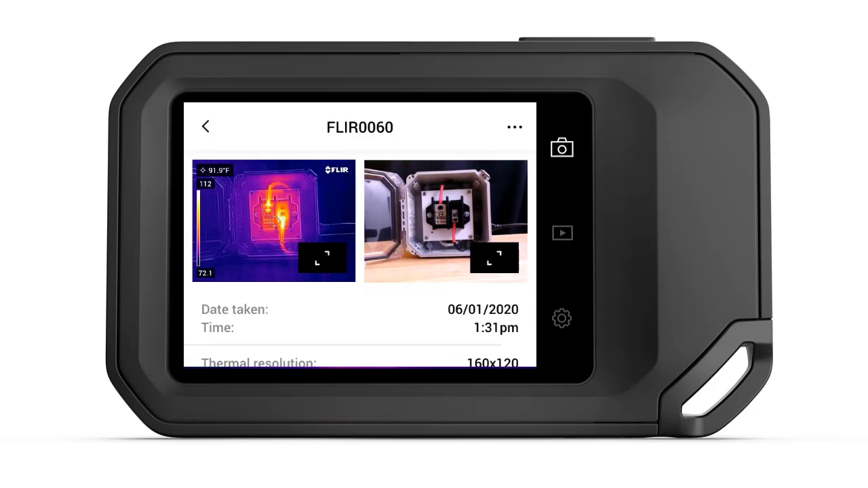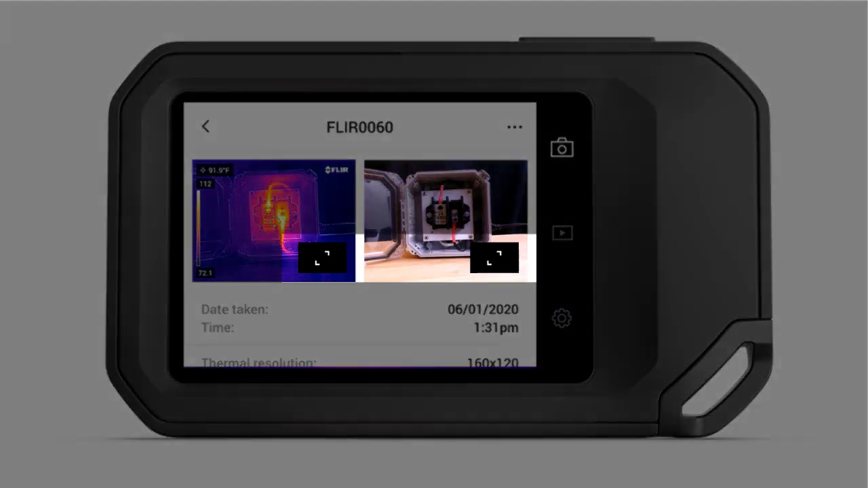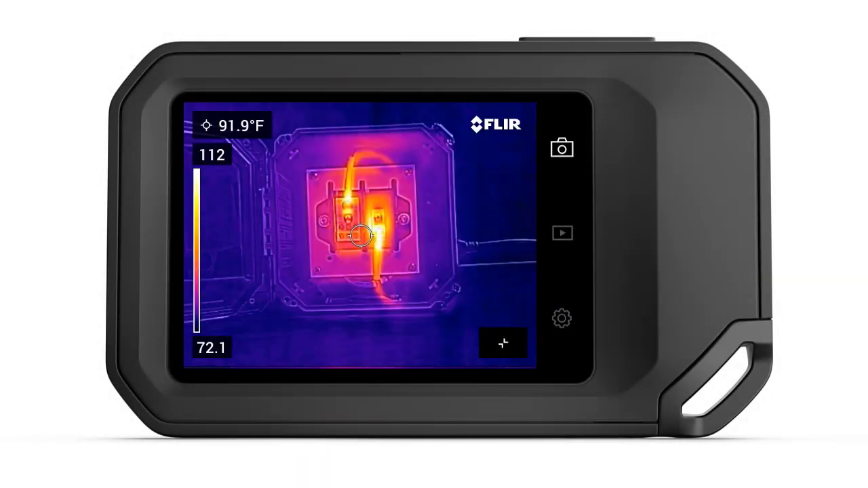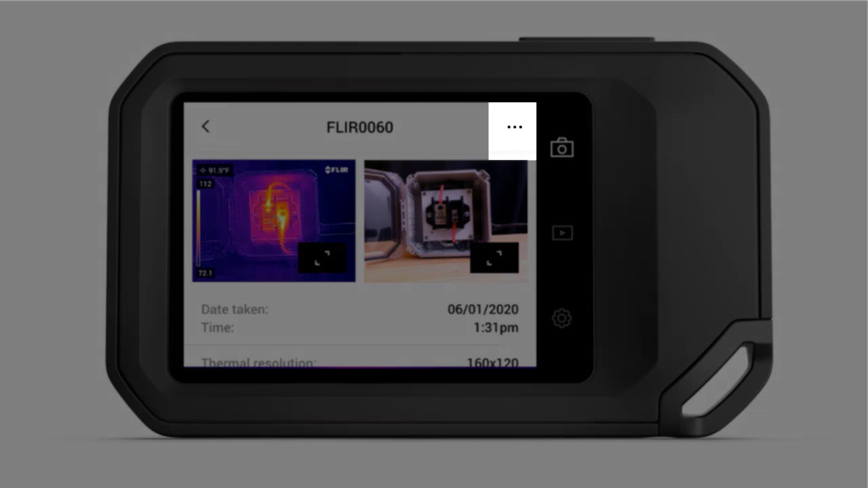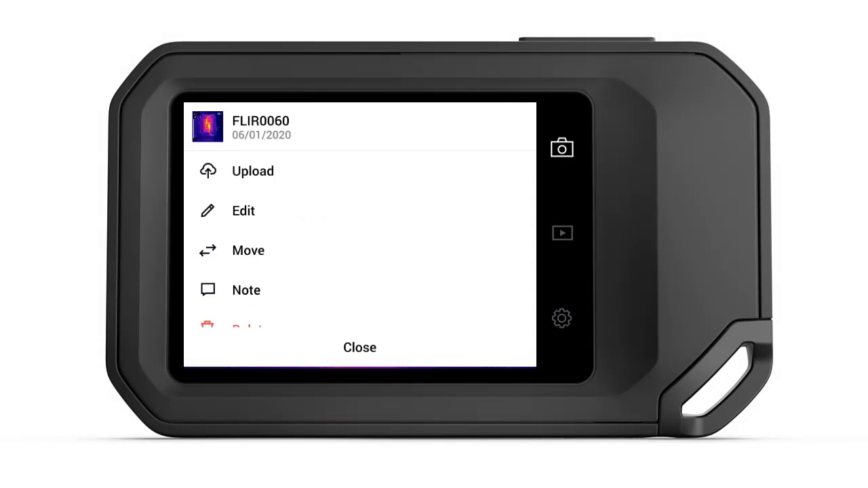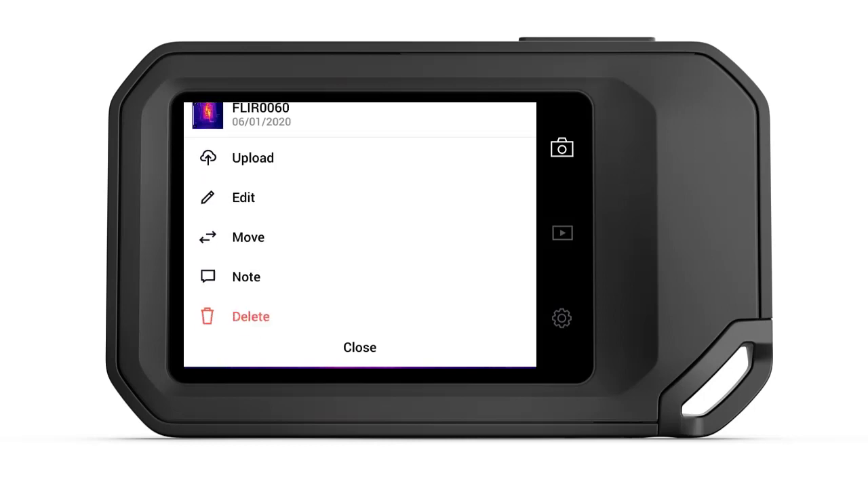The C5 also provides the ability to view, edit, and manage saved images. First, you can expand both the thermal and visual photos by clicking the arrow icon in the lower right corner of each image. The menu button, located at the top right corner of the screen, offers several additional options. Here you can upload your saved image to the cloud, edit the image, move it to another destination folder to better organize your data, add notes which can be used or referenced later in the reporting software, and finally delete if you want to remove the image entirely from the camera.